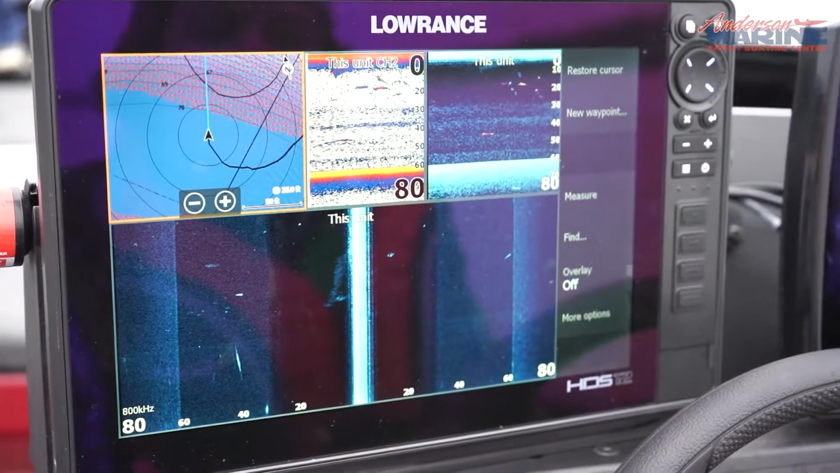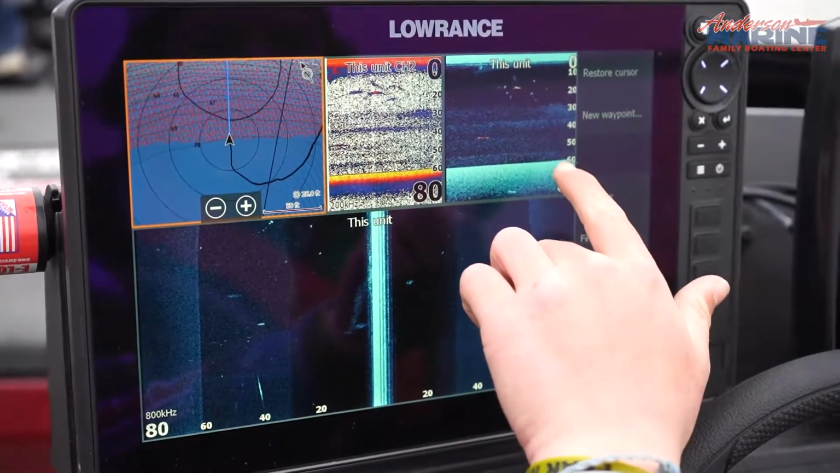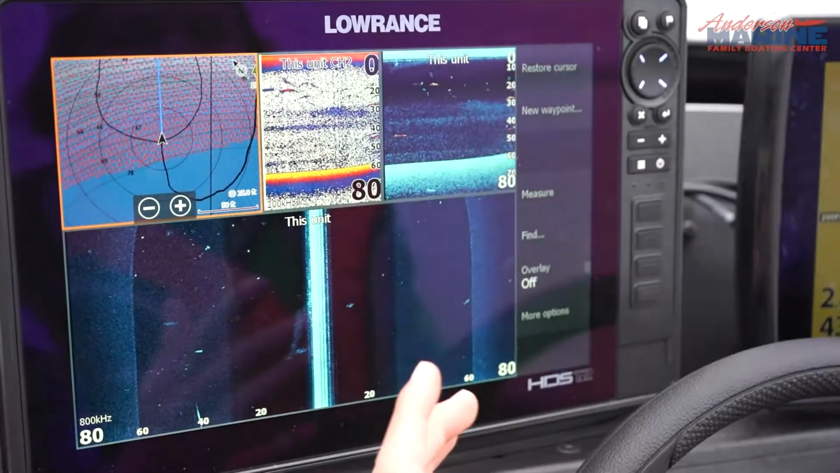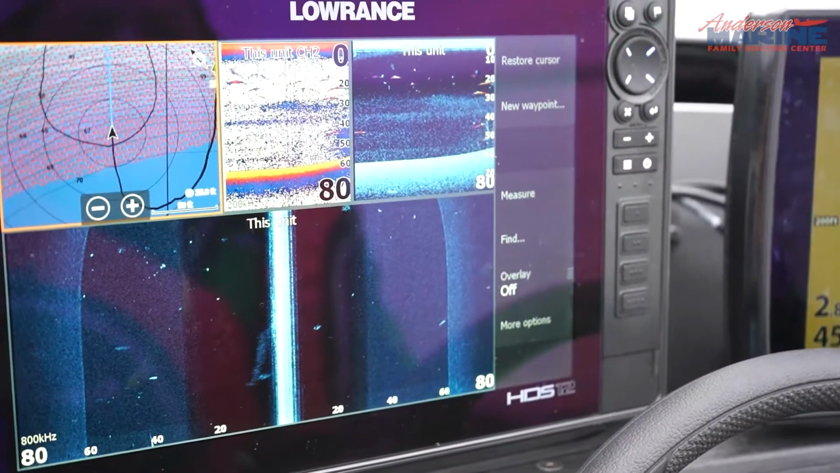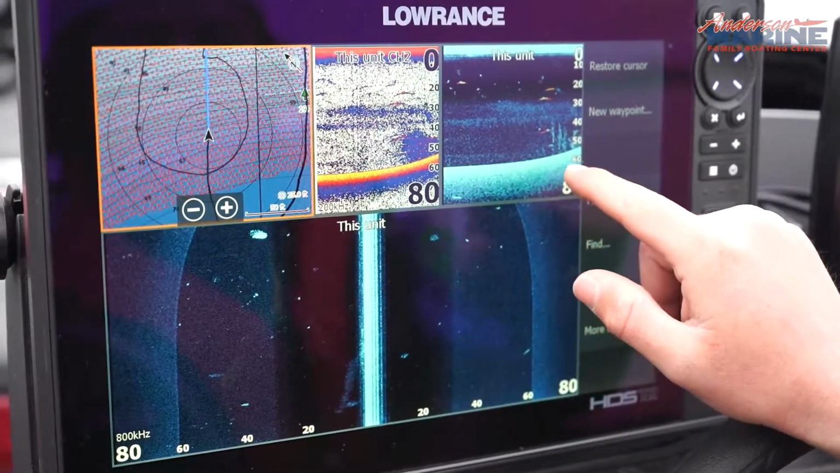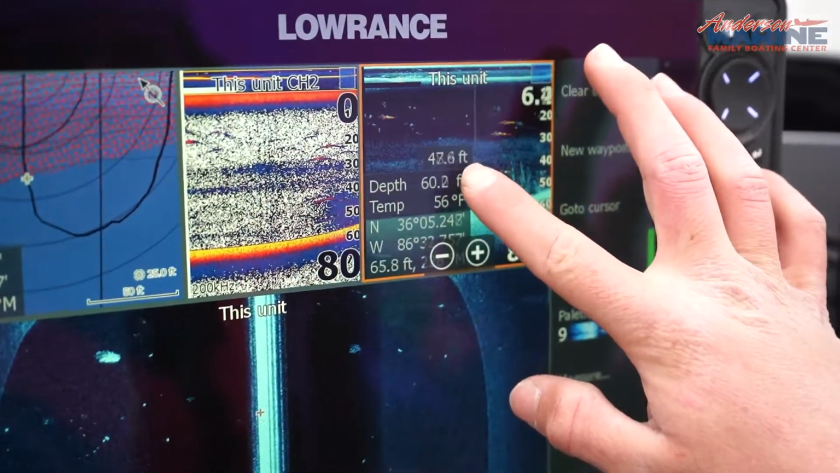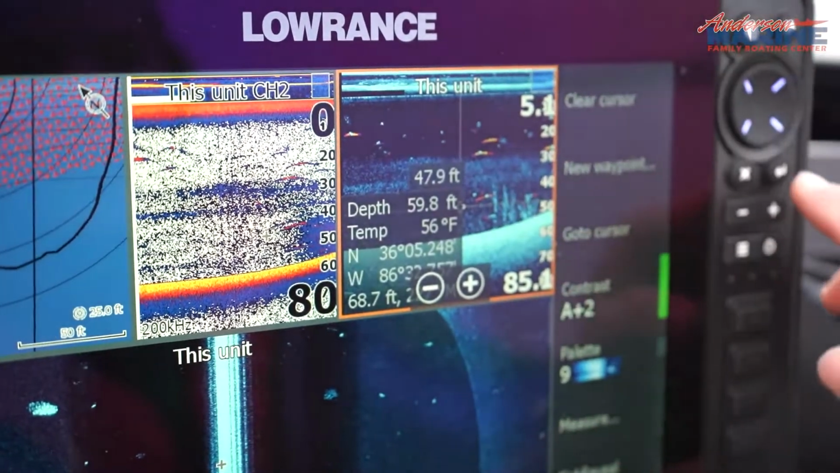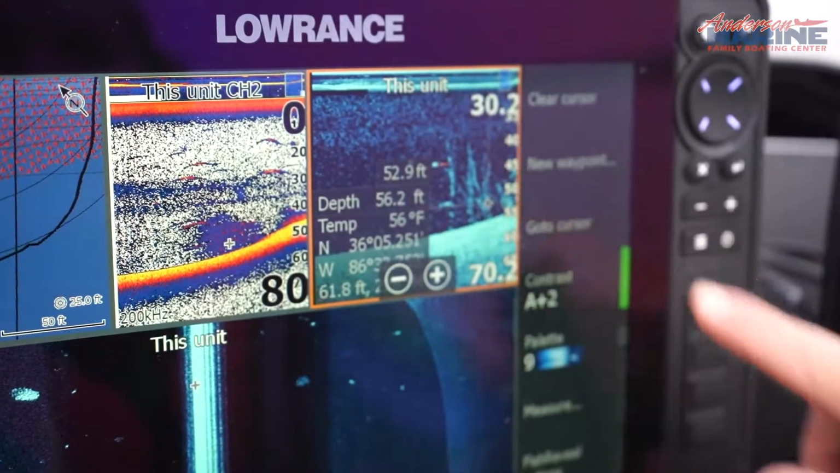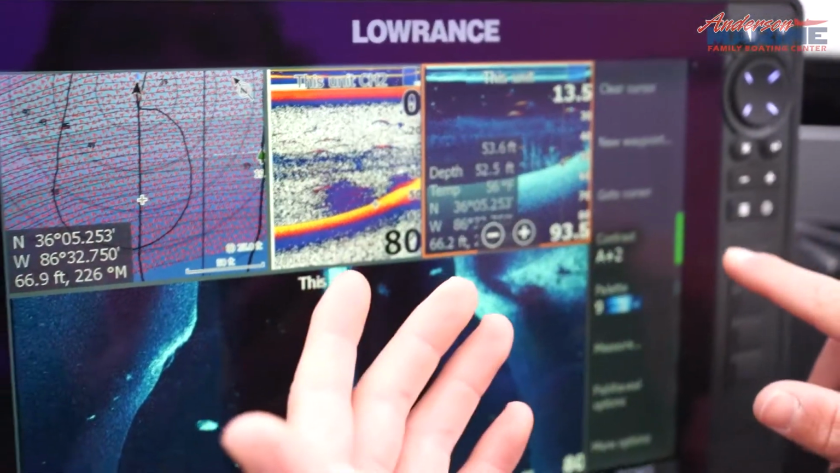We're in a little bit deeper water right now, so it's not going to be as clear because it's 60 feet, as you can tell on this down imaging and sonar. That makes it really easy to see your depth, so you know how deep you are. What we've got running across right here on the down imaging is some trees. And if you zoom in onto these trees, you can actually see the individual branches on the tree that come up. So down imaging is actually going to be a lot clearer image than your sonar is.